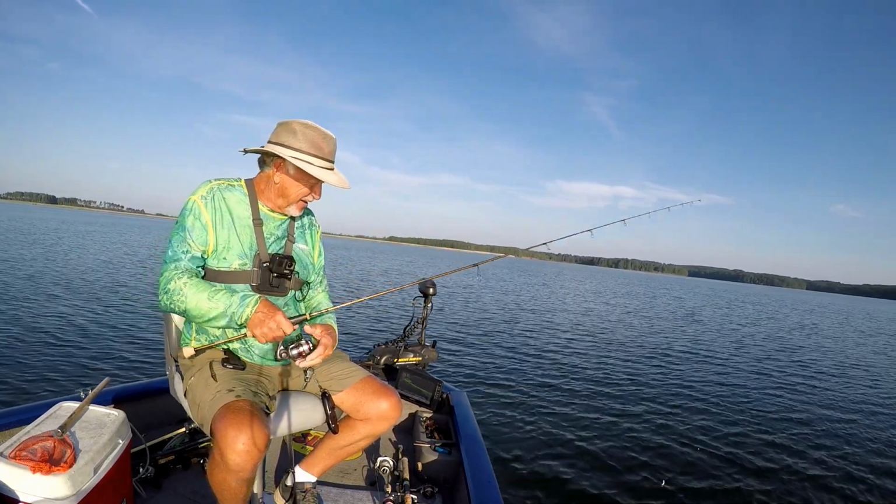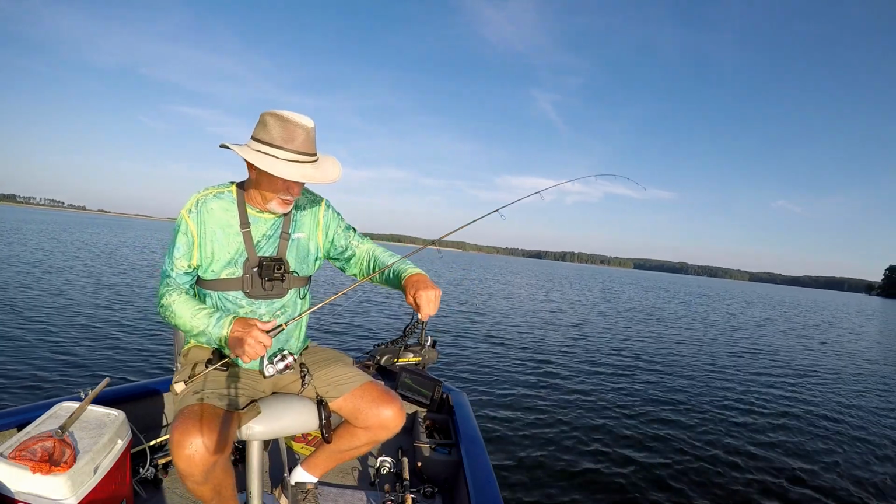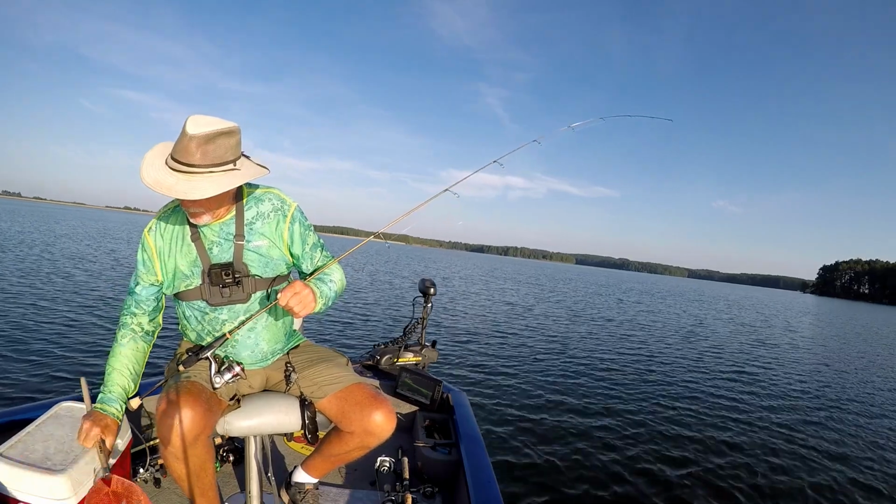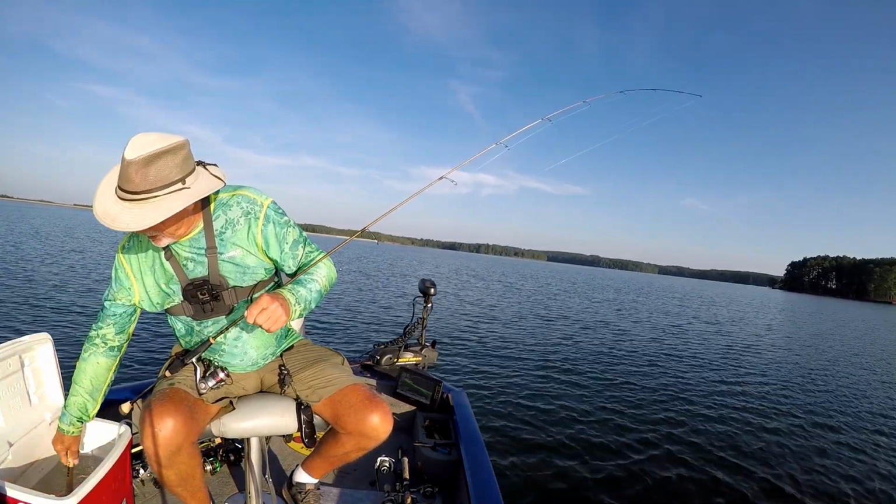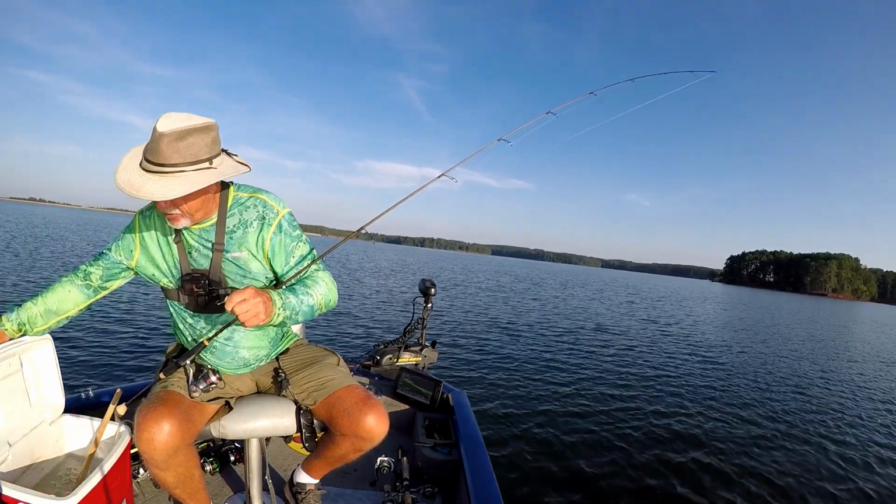Let's see if we can get a nibble on that minnow. Pretty well killed him. That minnow's froze already. Just put him on. He done froze. We got a couple minnows this morning. We're gonna use jigs mostly, but I want these minnows to stay alive for 2 days. They deserve a chance to catch fish.